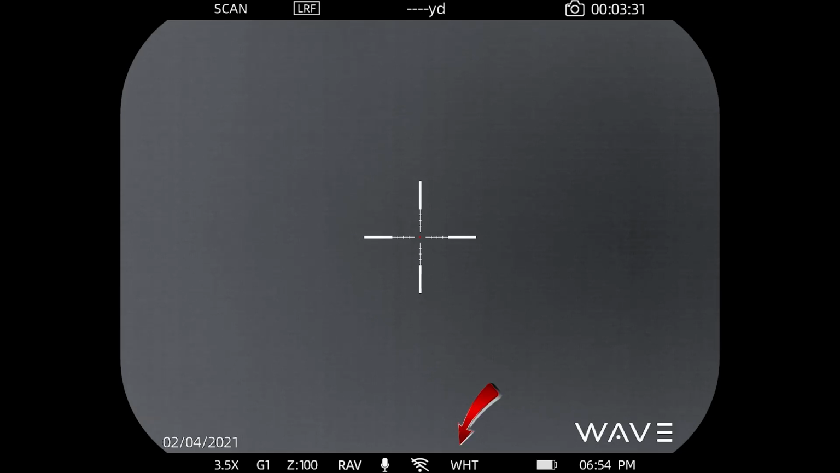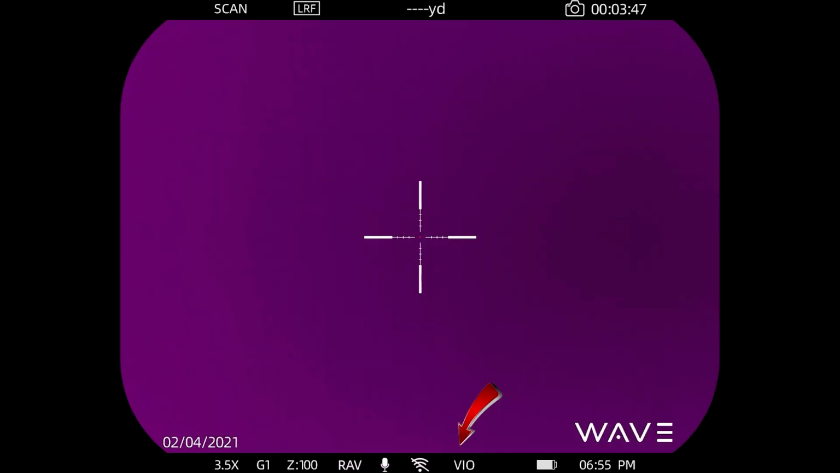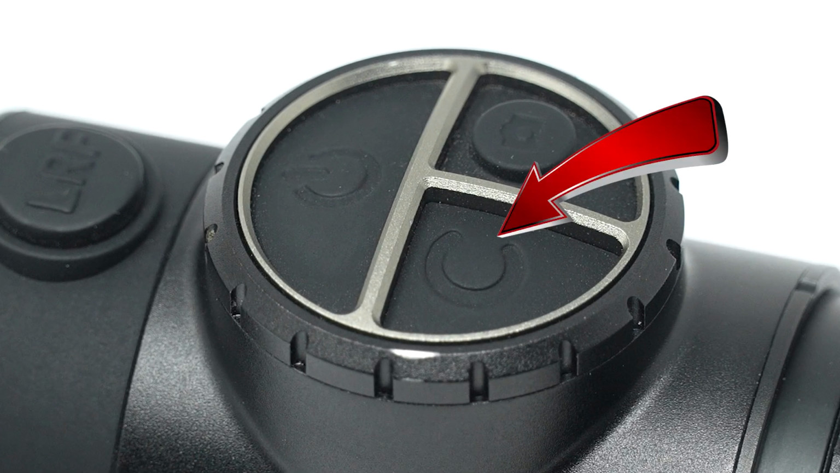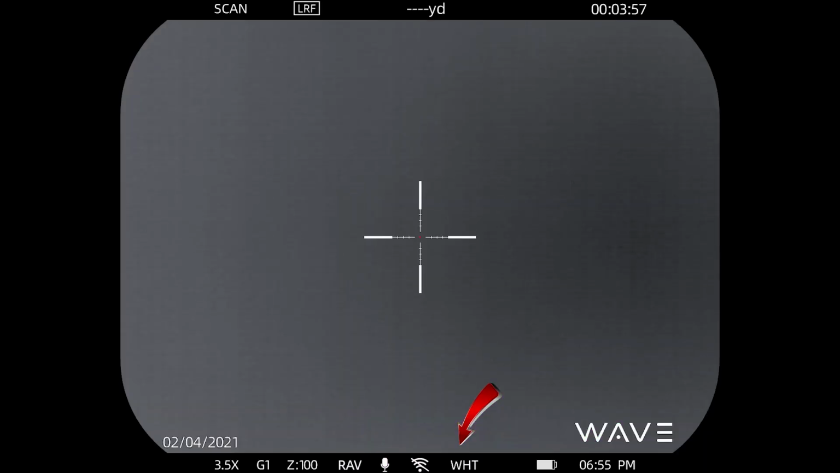And then we have the color palette indicator. White, WHD stands for white. We have white hot, we have black hot, we have red, green, gold, and violet. And those colors are accessed through a hot button on the keypad on the eyepiece. And what's interesting is we allow you to turn off some of those colors just in case you find that using them are not of interest to you and you just don't want them in your way.